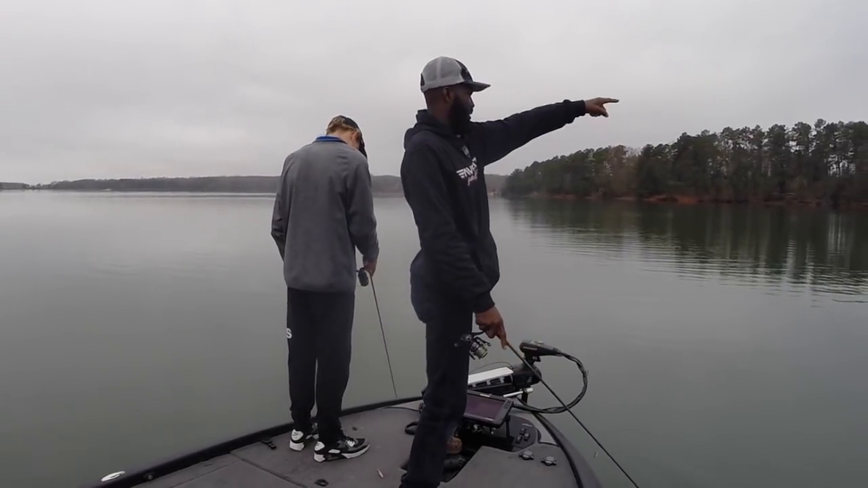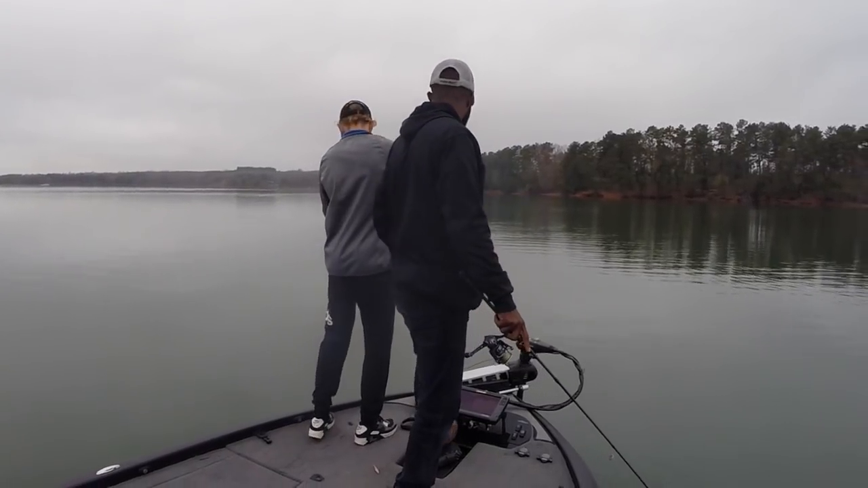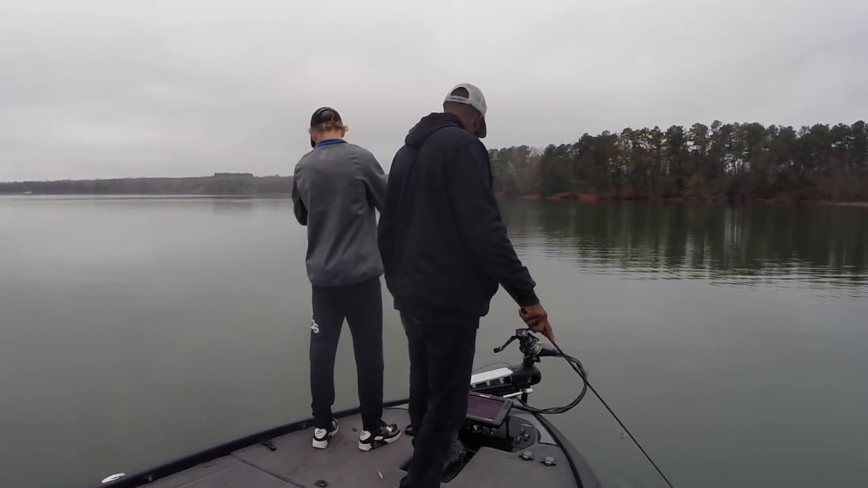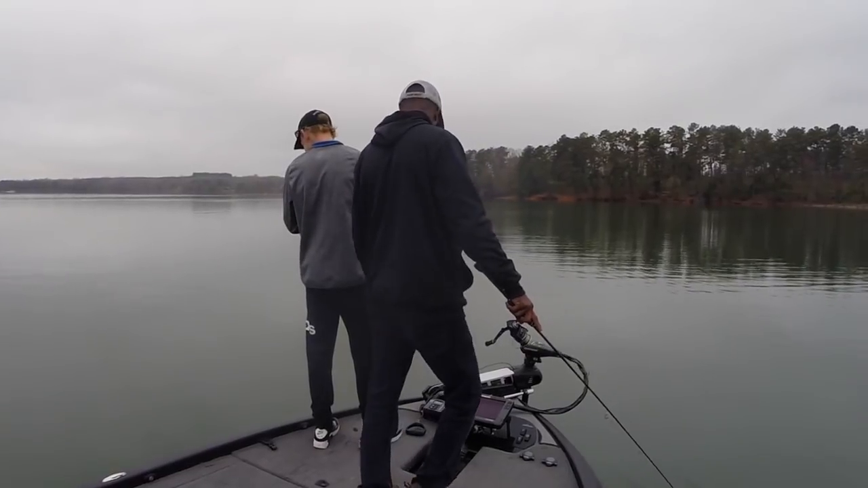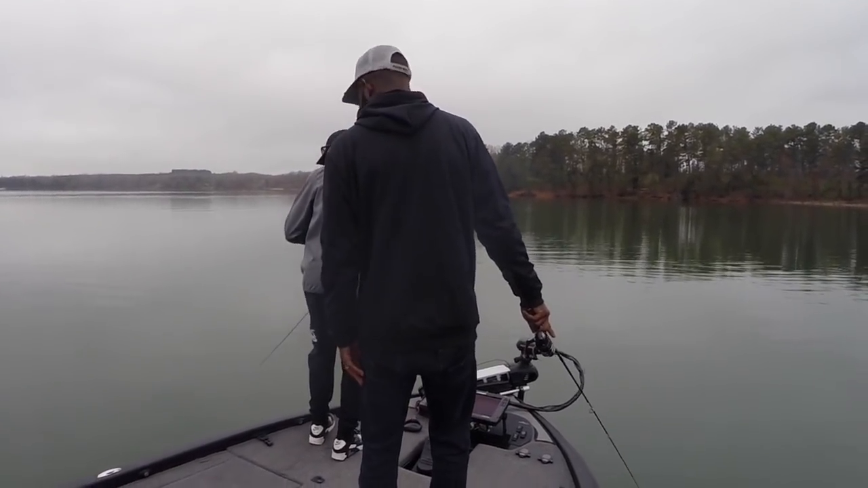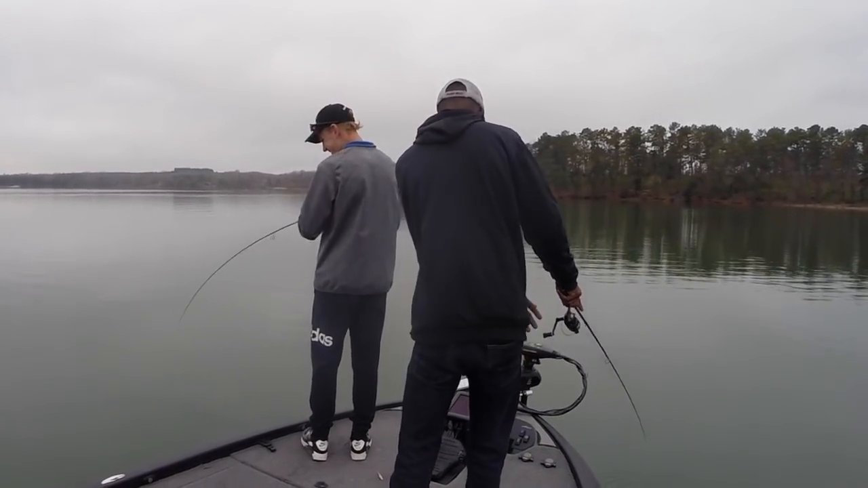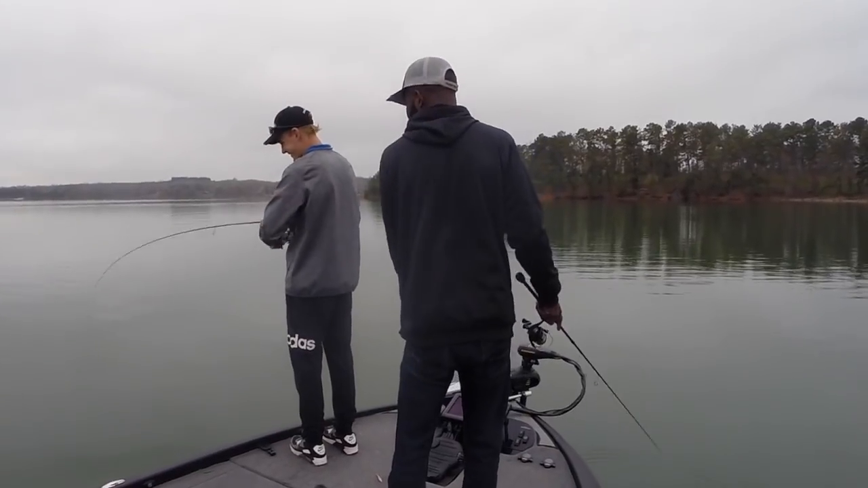It looks like not that big a point when you look on the map. Got it? God, Grant, wait a minute now. You gotta let me catch one. Wait. Hold on now. He's getting a little carried away up there. Getting a little carried away here, my friend. We need to put him back on that jerk bait. Yeah, you want to throw a jerk bait, dude?